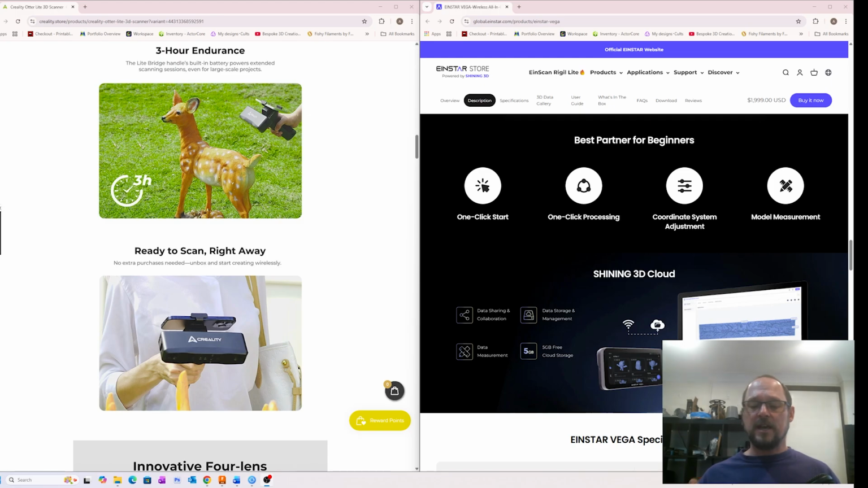And it needs to do that because the Otter Lite can also be used to plug directly into your computer as a computer-based scanner, so you get better frame rates and things. The Einstar can only be used as a standalone device. So you can't plug it into your computer and scan with it in that way. It's one or the other.